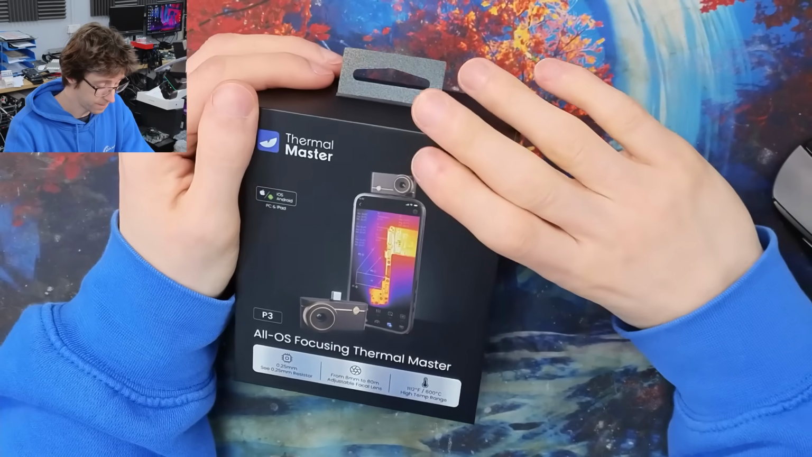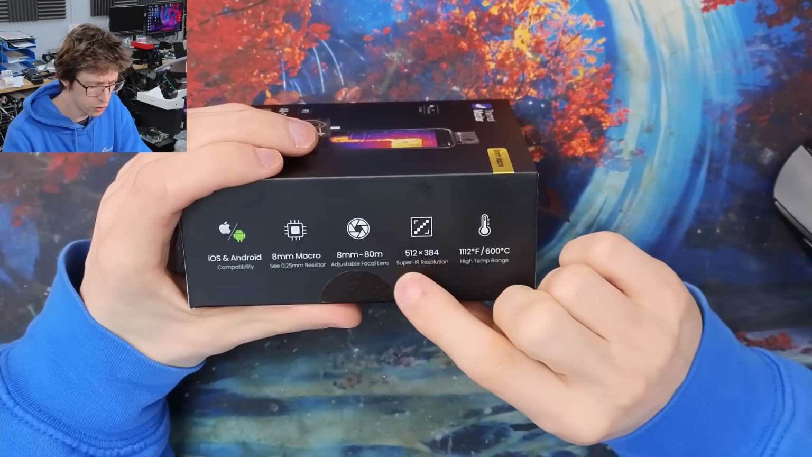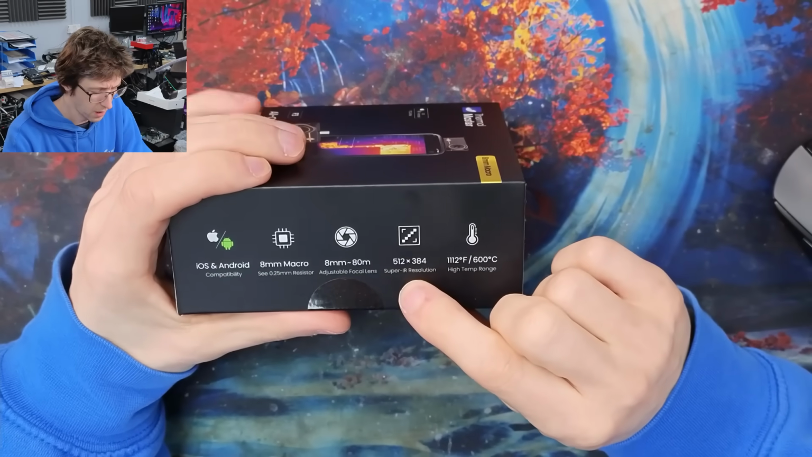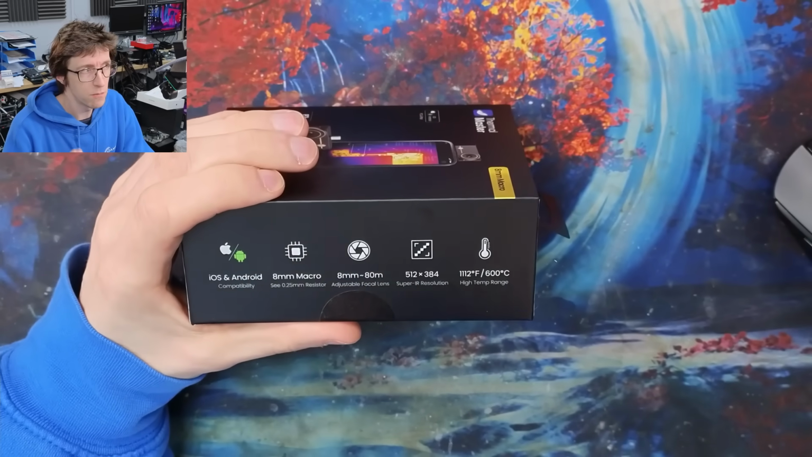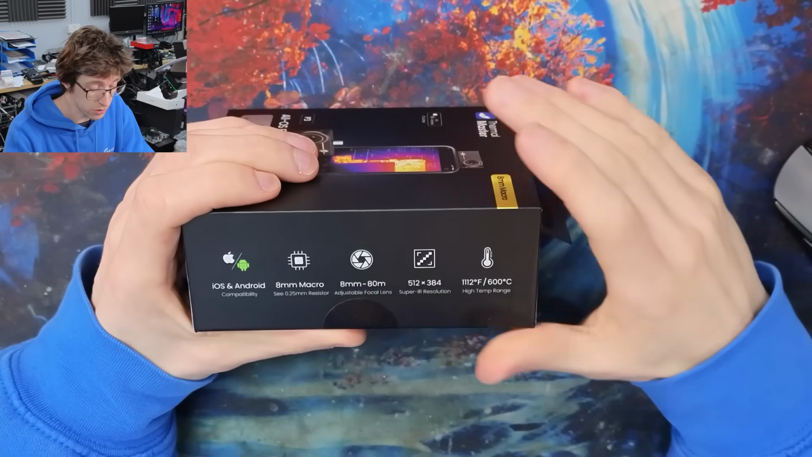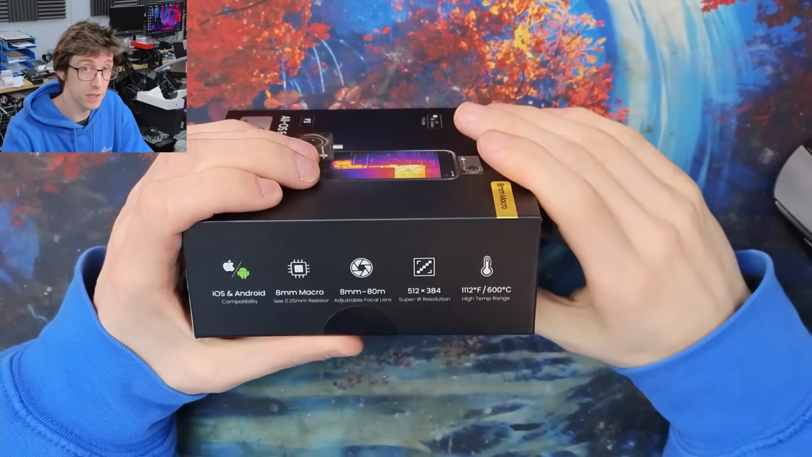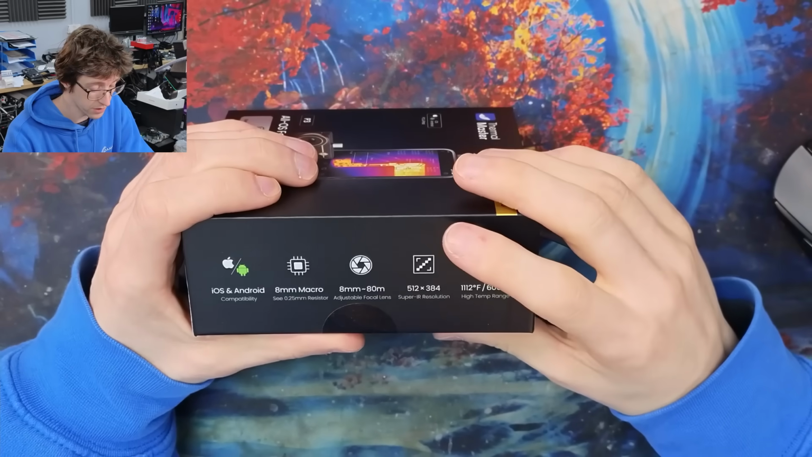Then the other headline feature of this thing is the 512 by 384 Super IR resolution. Now, for comparison, most of the mainline affordable infrared cameras like the P2 Pro that I use are 256 by 192. So this obviously claiming to be double that made me raise my eyebrows.